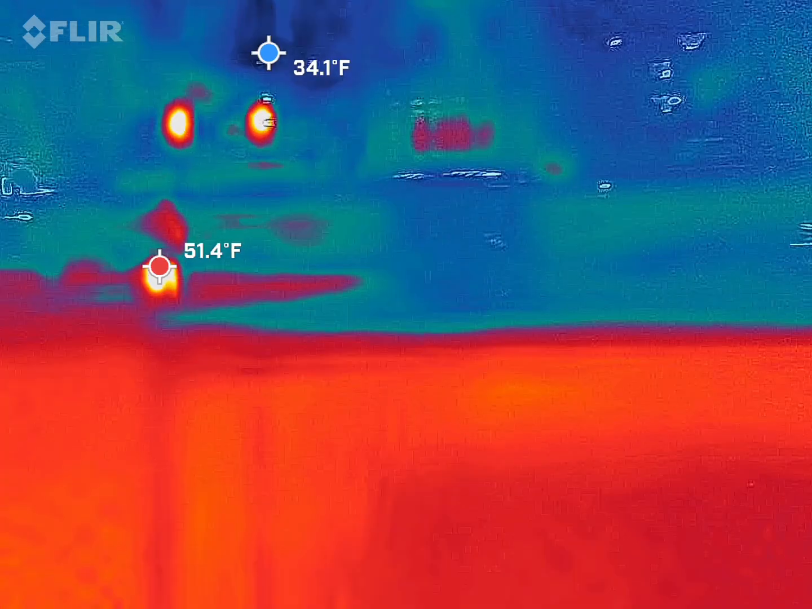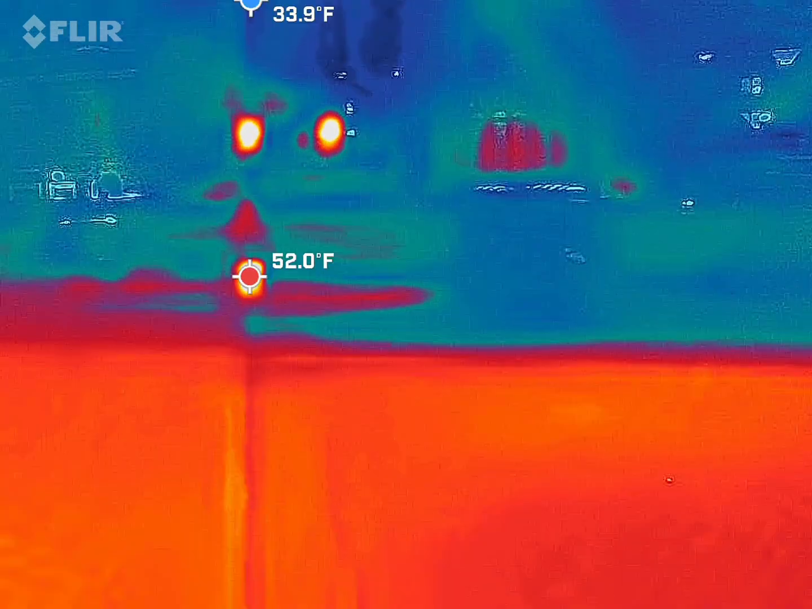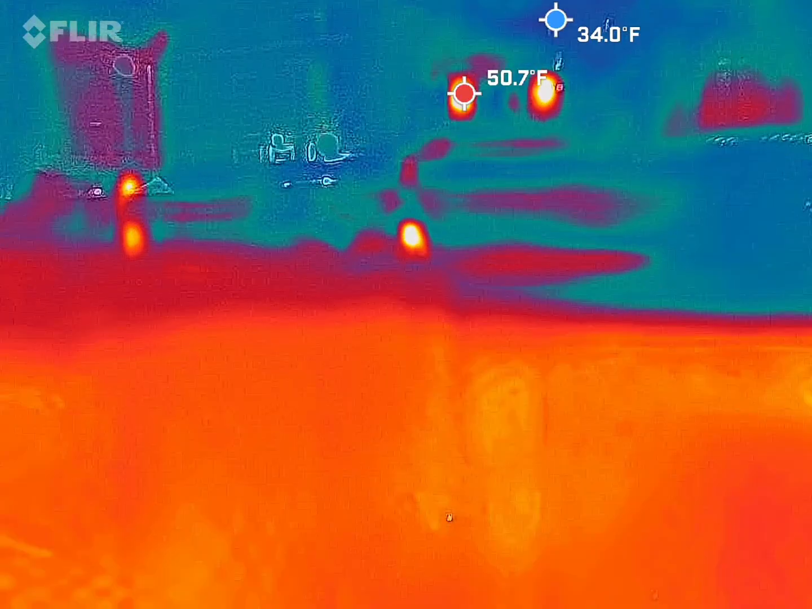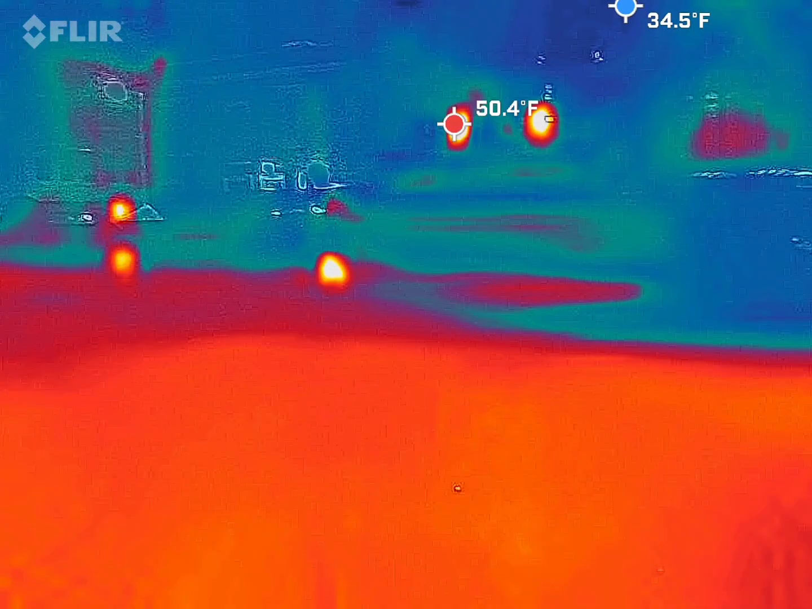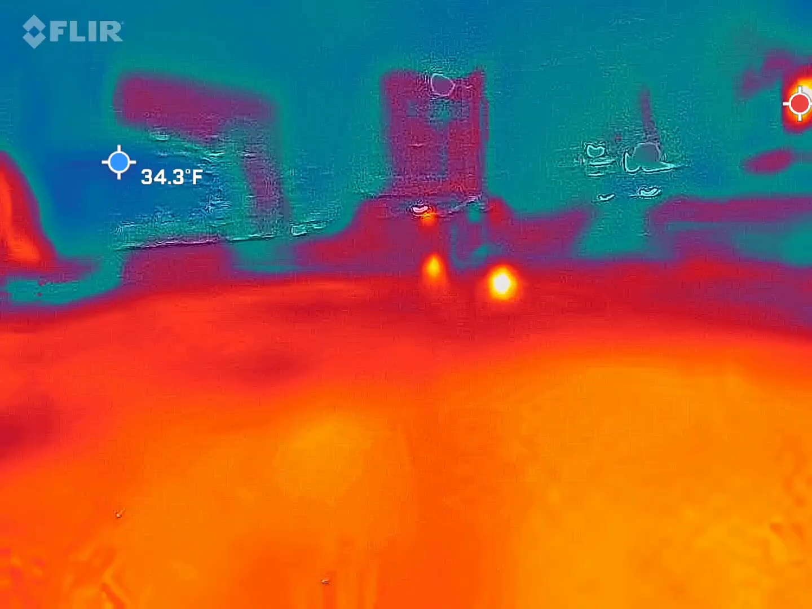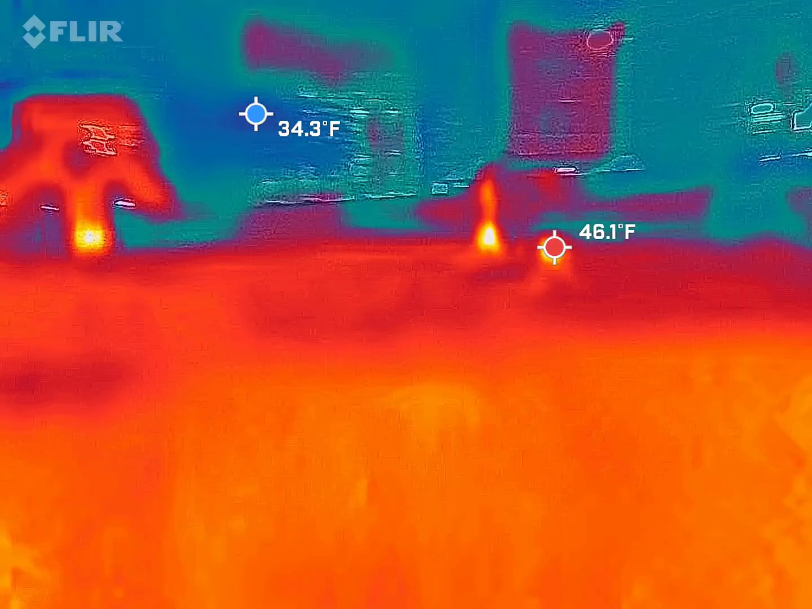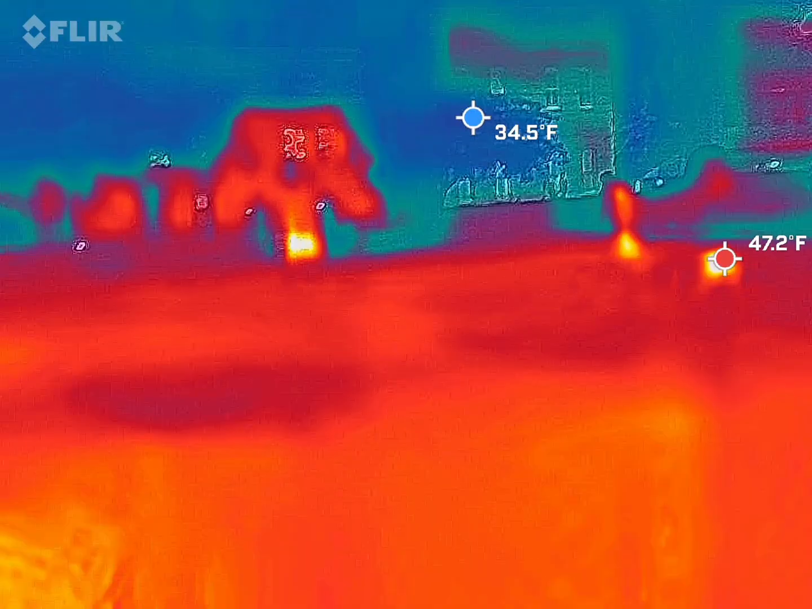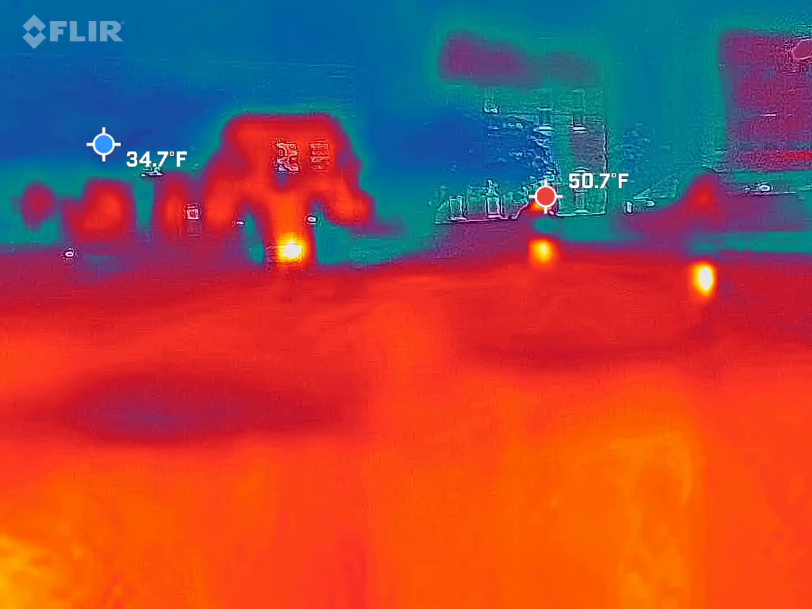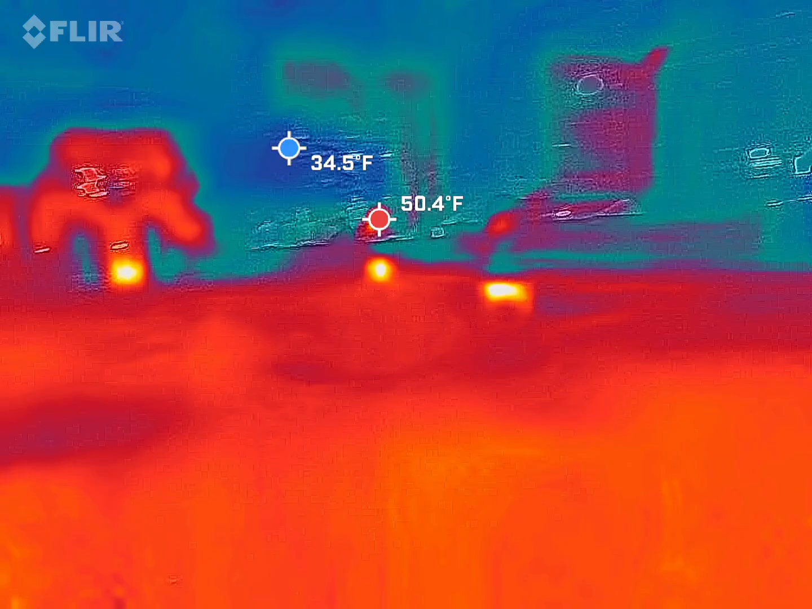And that blue dot would default to the sky every time, just so you know, because there's no surface on the sky. So what you got there is basically the gap between the building, right next to the... Right. You got somebody going to their car back there.